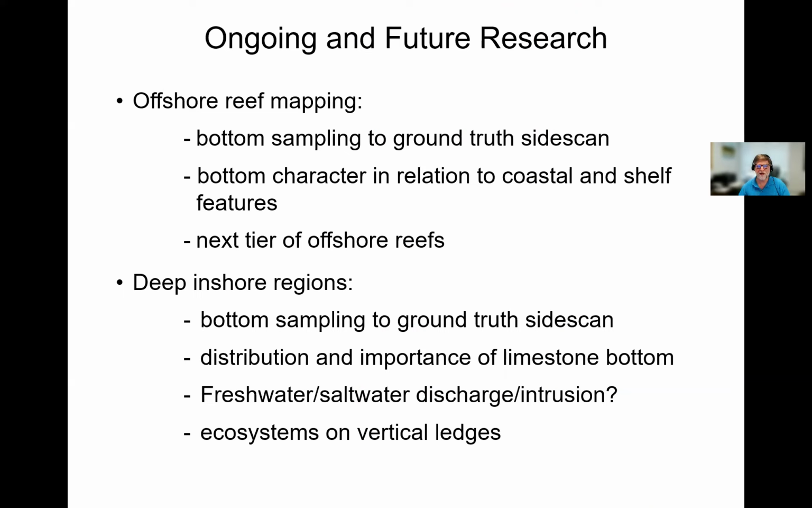What are we doing and going to be doing in the future? With our offshore reef mapping, we want to start, and we have planned bottom sampling to ground truth the side scan to understand what the tonal qualities are telling us. We want to look at the bottom character in relation to things like inlet throats to see whether that's influencing what's on the bottom now from geologic history. And then we need to plan for the next tier of offshore reefs.